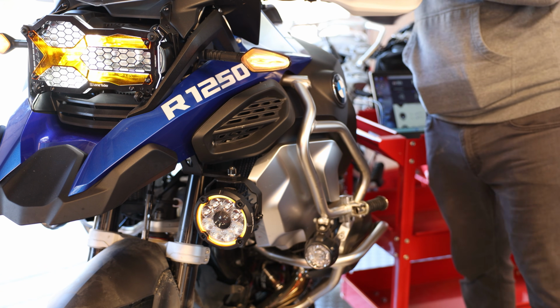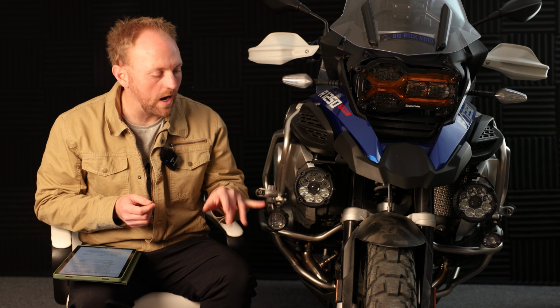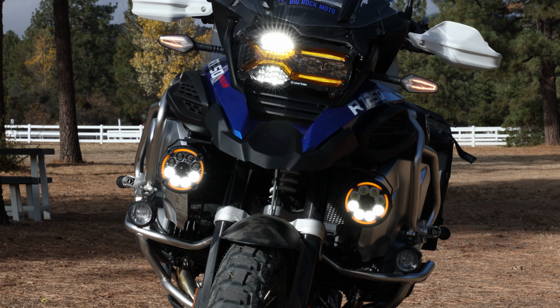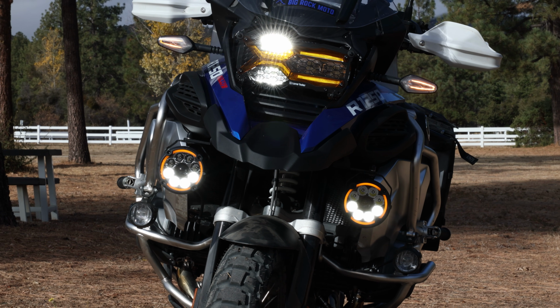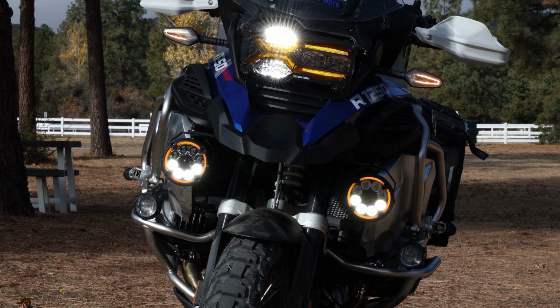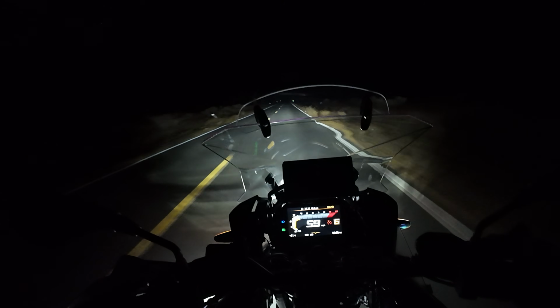These bottom 4 LEDs are like a flood beam or a fog beam. The top 4 are like your high beam for long distance. The center is what's really unique. This is a spot beam, like 2 degree, incredibly bright. It throws 1 lux at 700 meters or 2,700 feet. Which is an unbelievable throw distance, and you'll see that here in the riding segments when we go out for a ride.